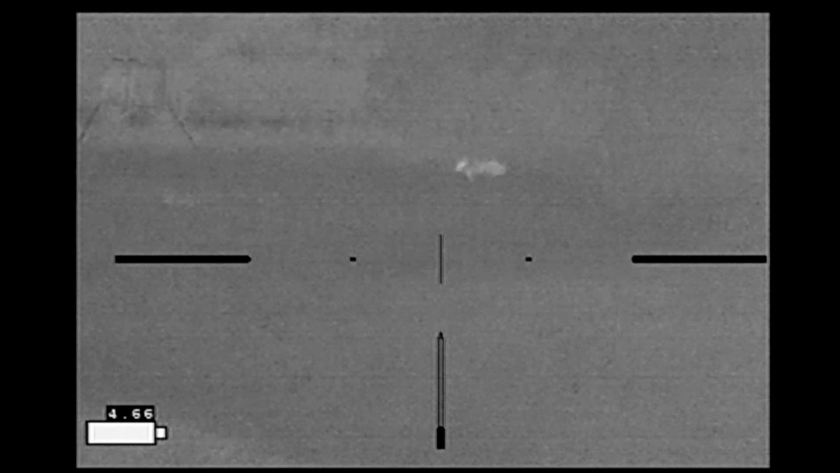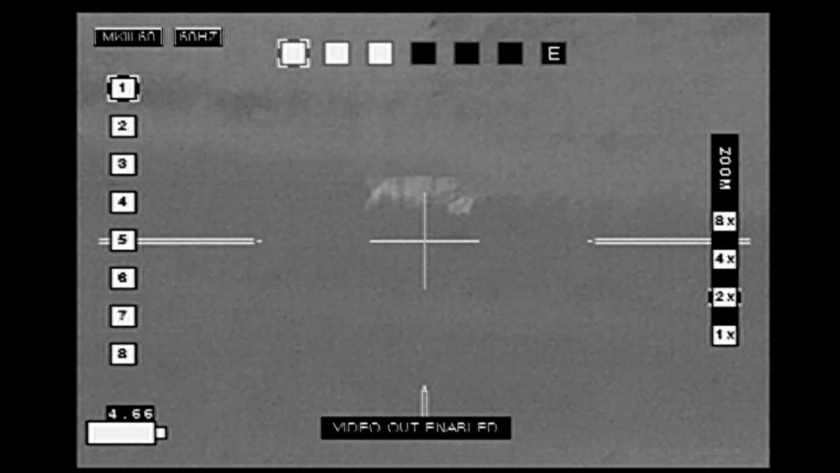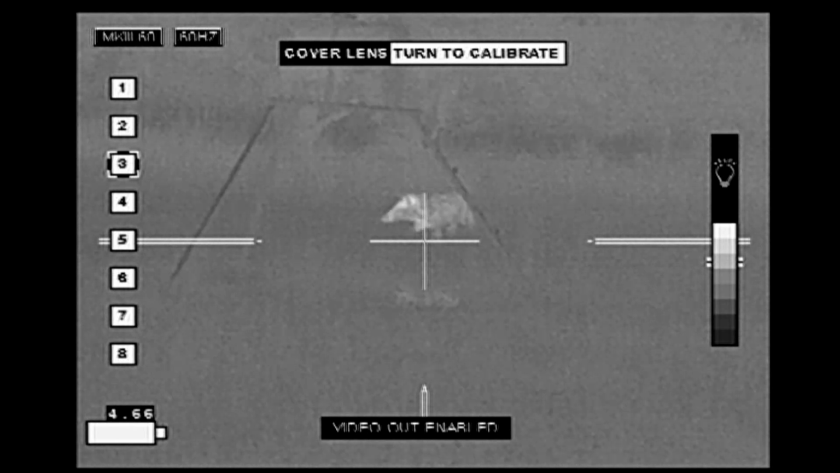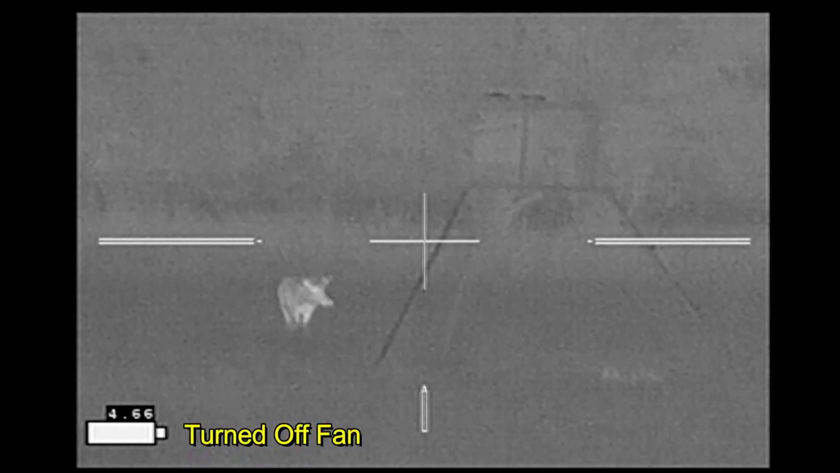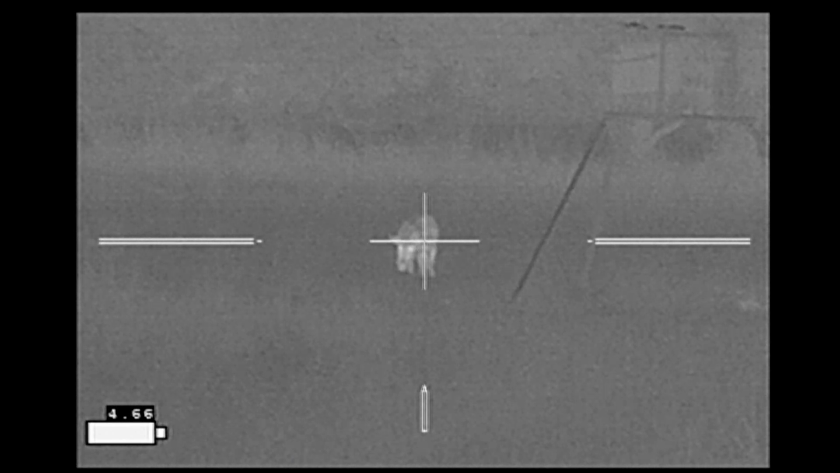Fortunately, he comes back. I figure he's eventually going to make it to the feeder, so I'll go ahead and get zoomed in. And here I've sped up the video as I go ahead and nuke the image. And I wait for him to get in a position to make a good shot. I go ahead and turn off the fan finally. Now right here I could make a nice headshot.